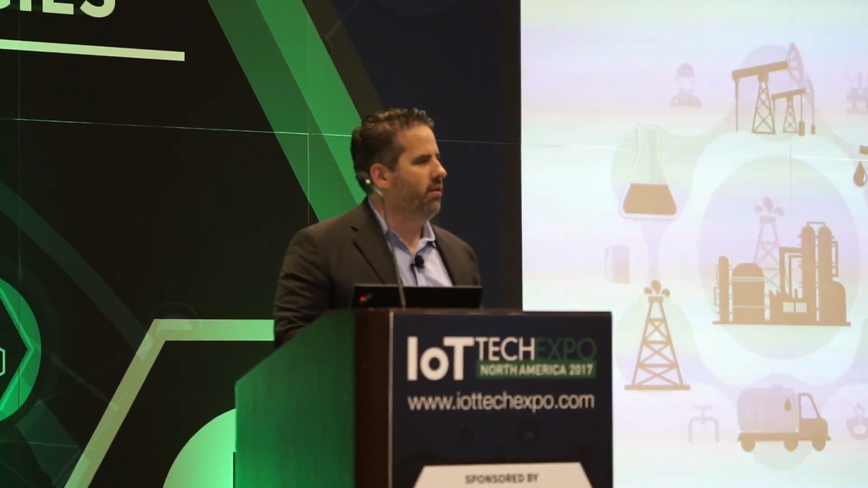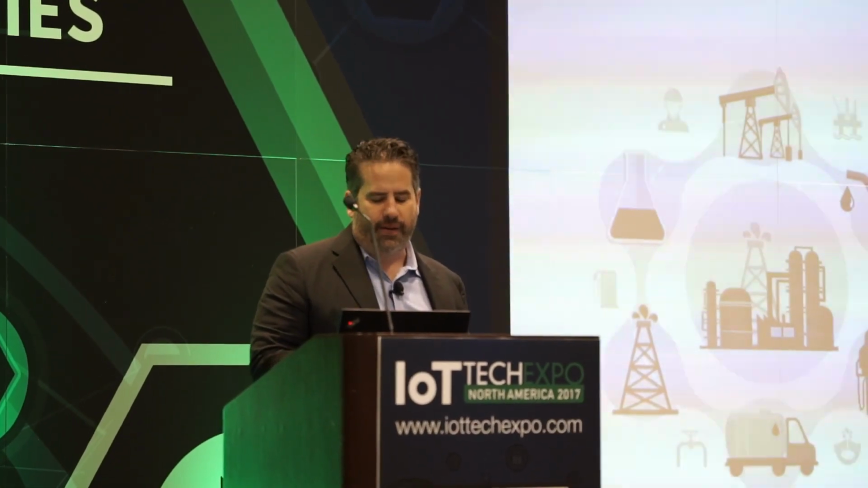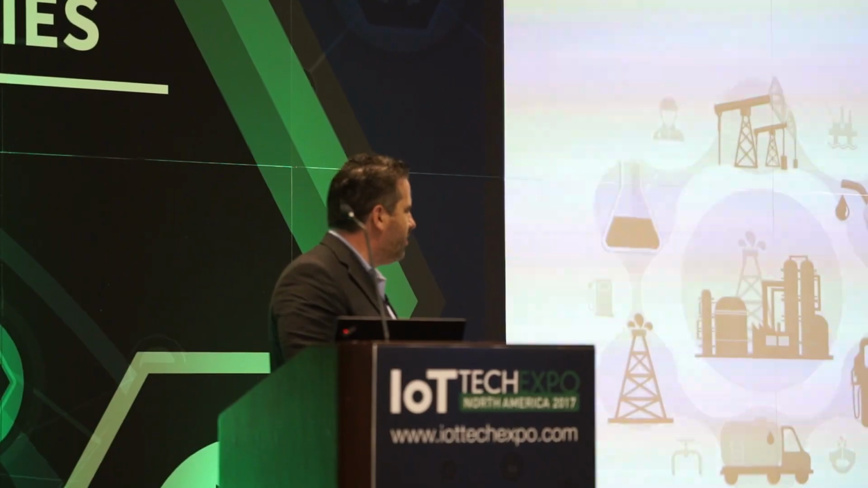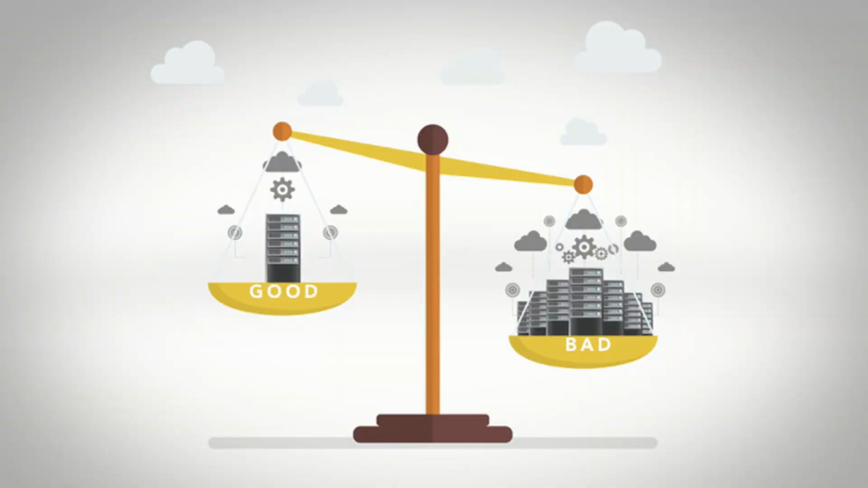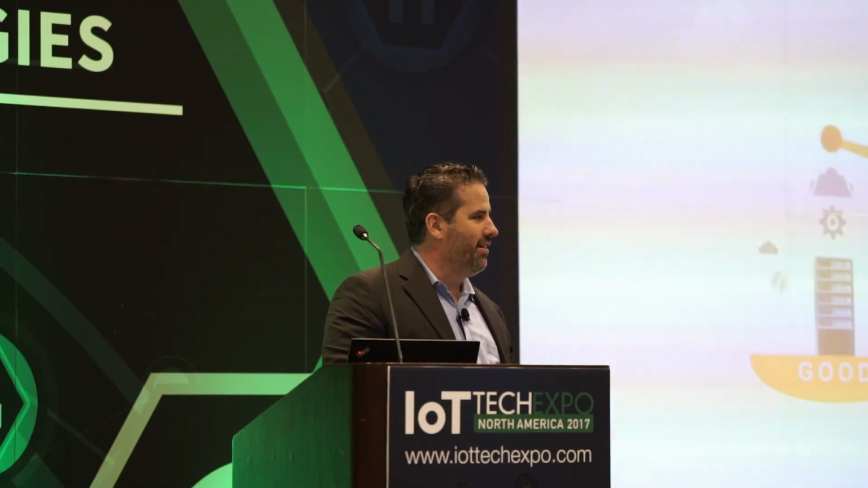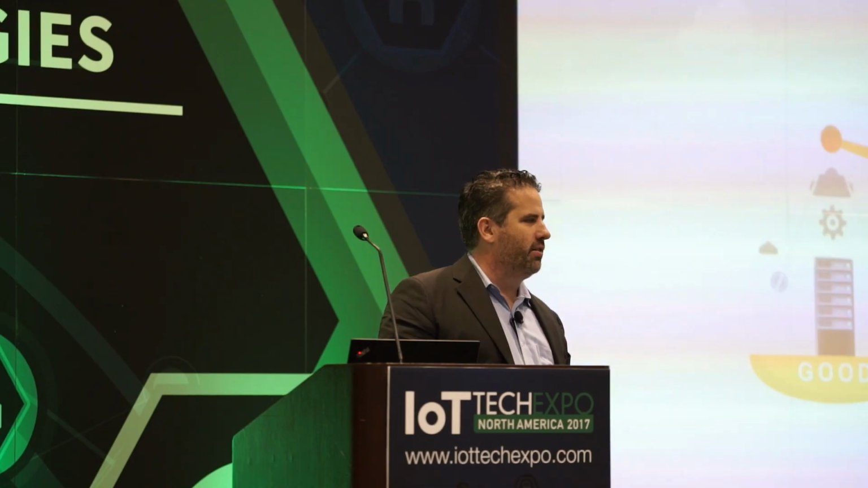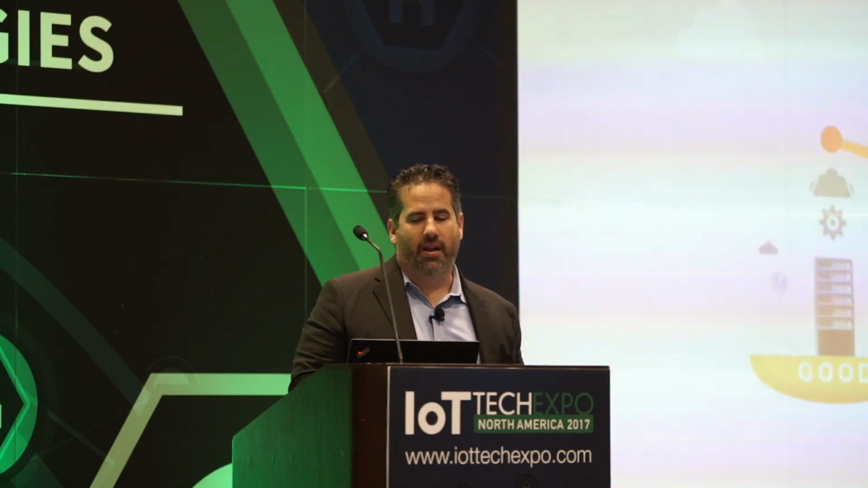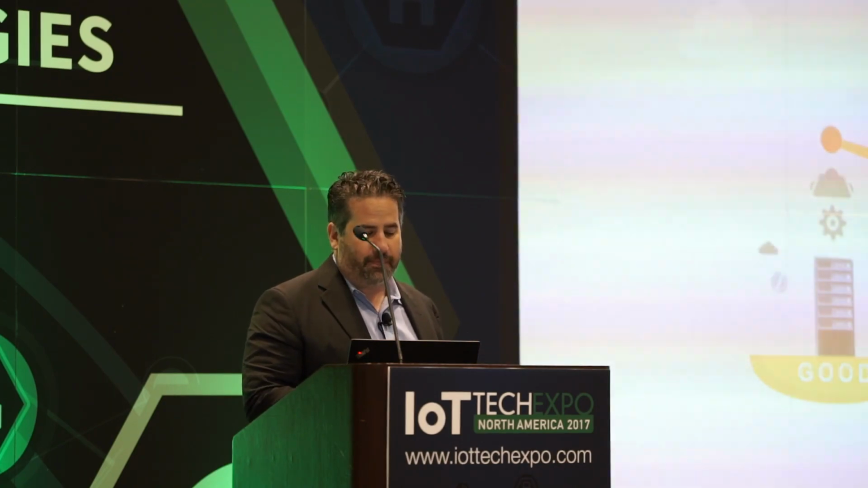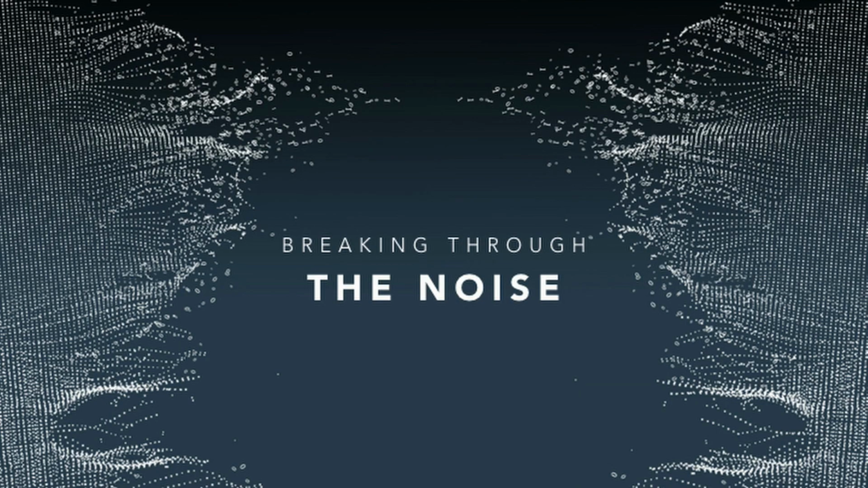So think of crude oil. There's also what's called crude data. And why do I call it crude? Because data is put in basically two buckets. You have good data and you have bad data. So bad data is not a good thing, and good data is good. But it's really difficult to tell the difference between good data and bad data because there's so much noise in the space. So how do you break through the noise?